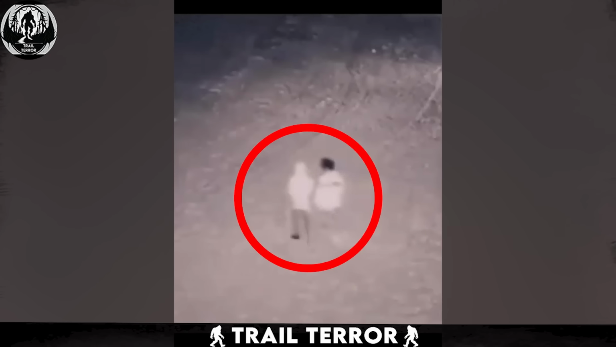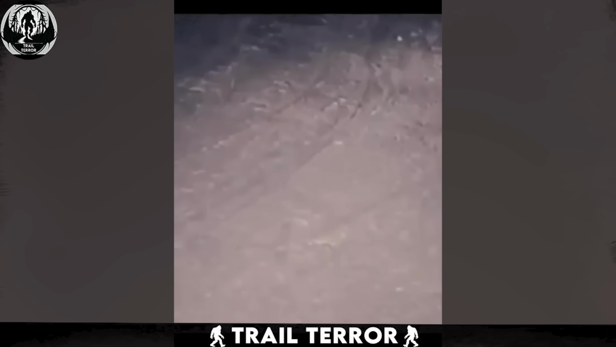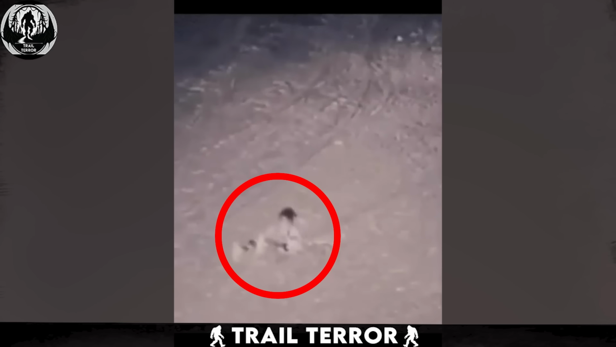One moment, two guys are casually walking. Then, a beam of light descends on the man to the right, and he vanishes in a flash. His friend is understandably terrified and flees. Seconds pass, then another beam, and the missing man reappears, seemingly falling from the sky. What just happened? Is this truly a real-life transporter? I can't imagine any other explanation.